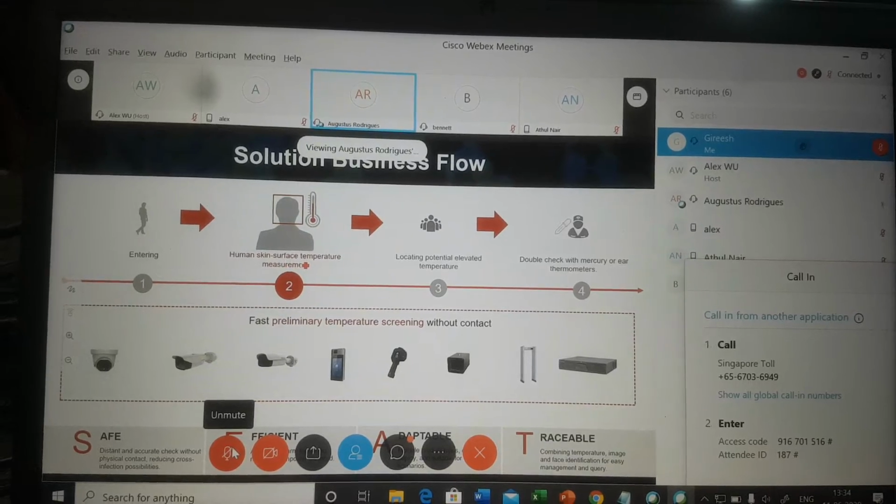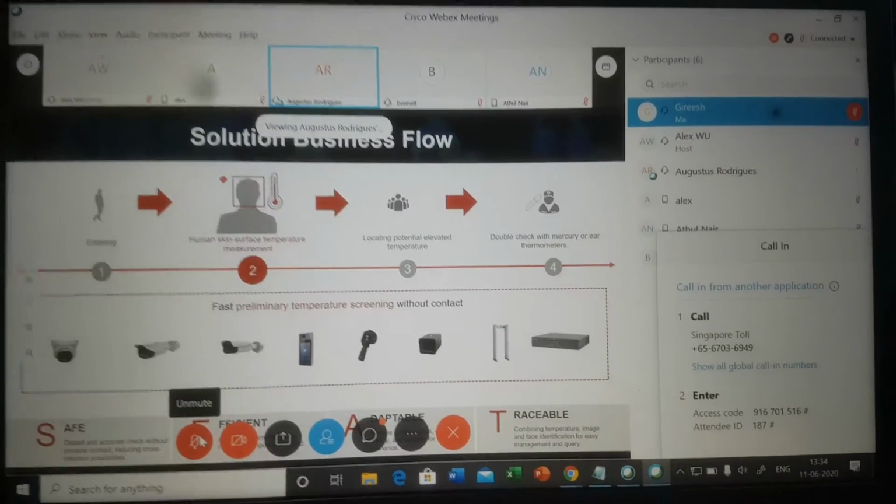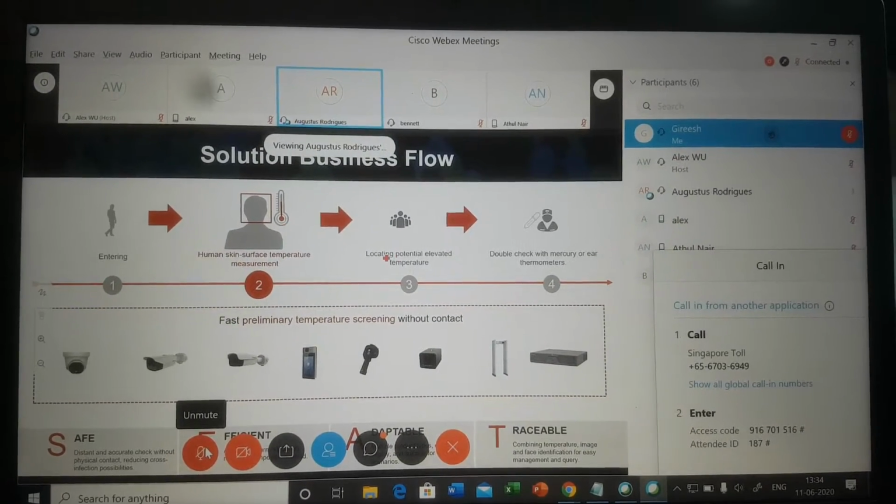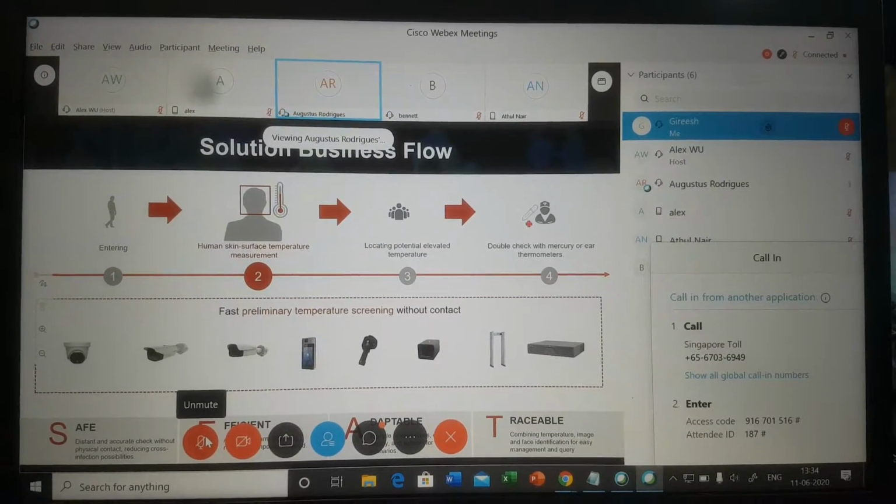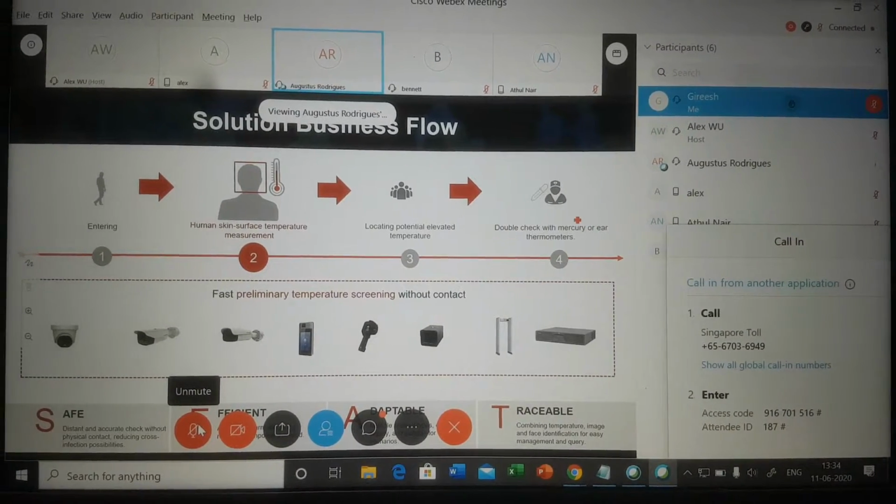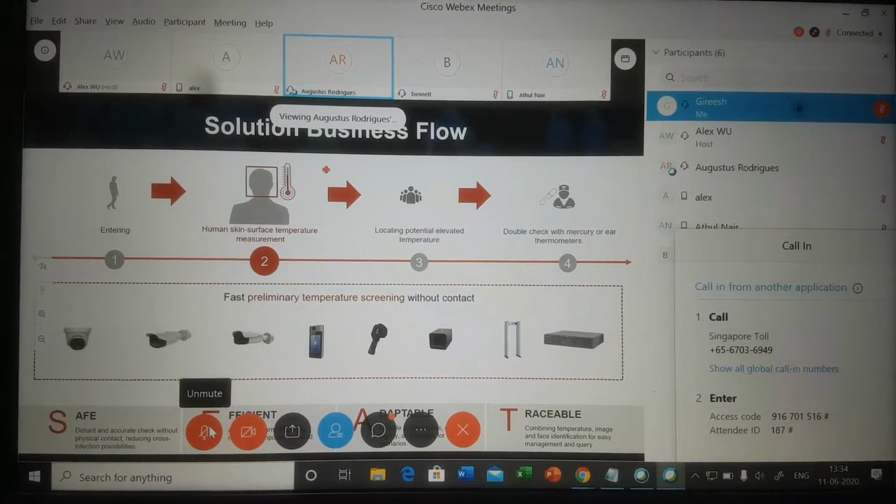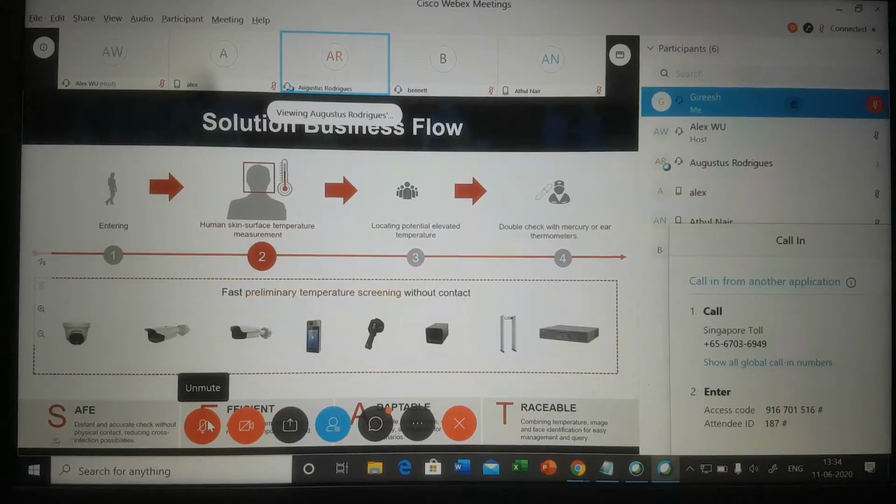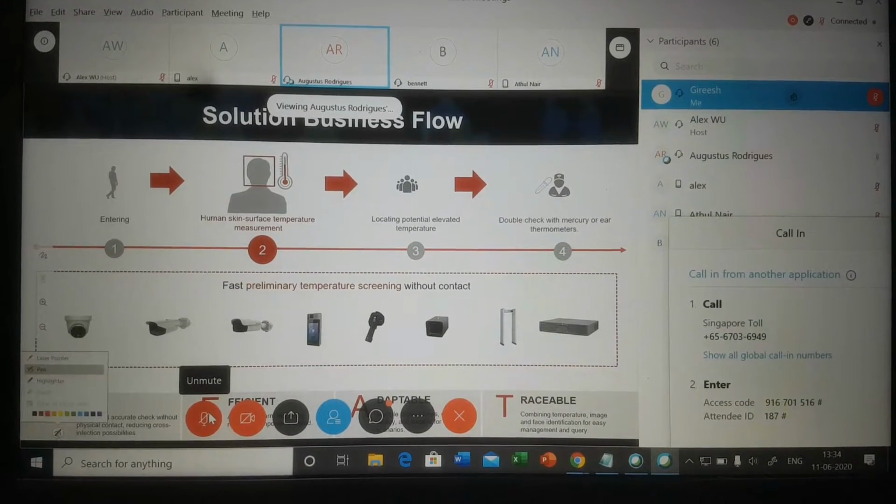Skin temperature. And if the camera says he is having an abnormal temperature, then he passes to the second level of testing, which is the IR based thermometer, or the ear temperature, mercury temperature based testing. To perform this function, the main initial functions, we have a wide range of products basically.